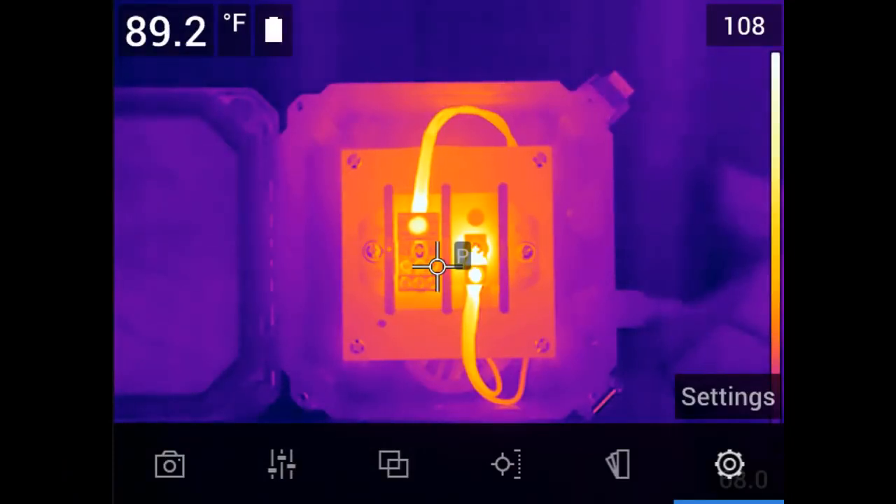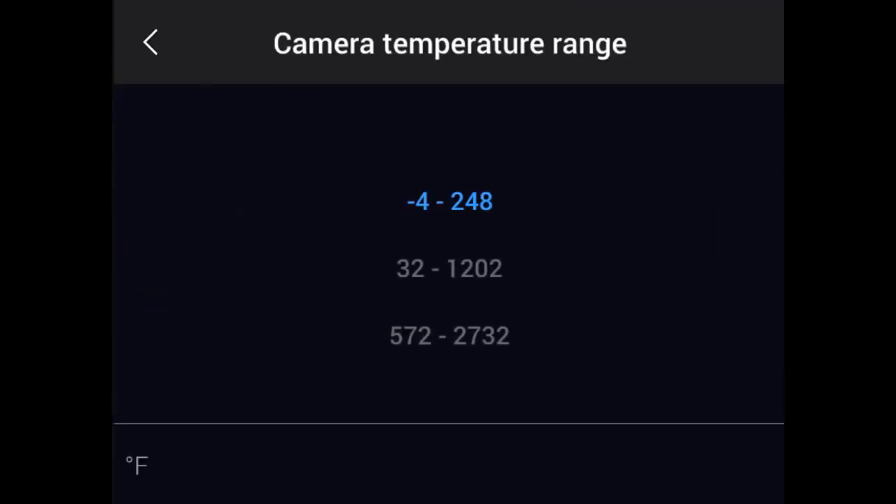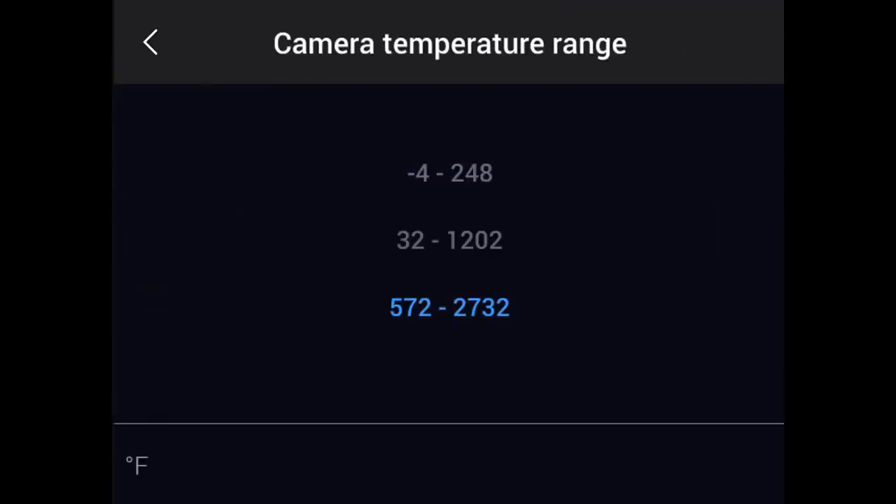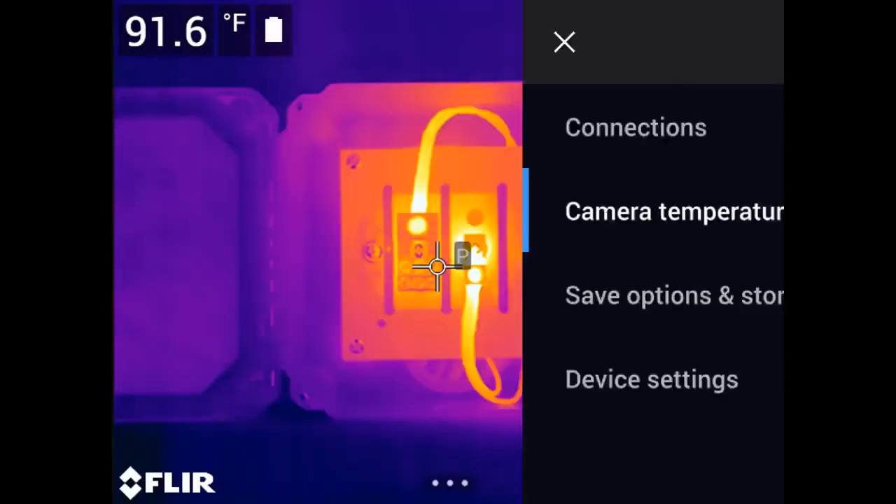degrees Fahrenheit. To set the range, navigate to the settings in the main menu. Here, select Camera Temperature Range. Pick the most appropriate range for your application and press the navigation pad button to select the range. Once entered, hitting the back button will then return you to live imaging mode.